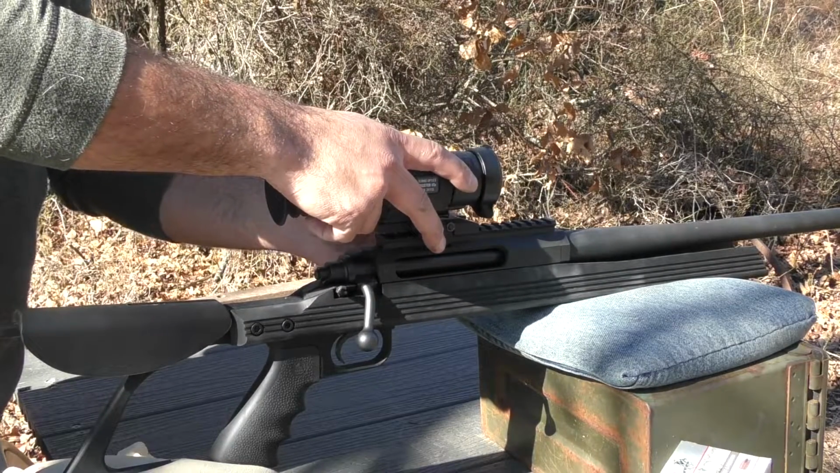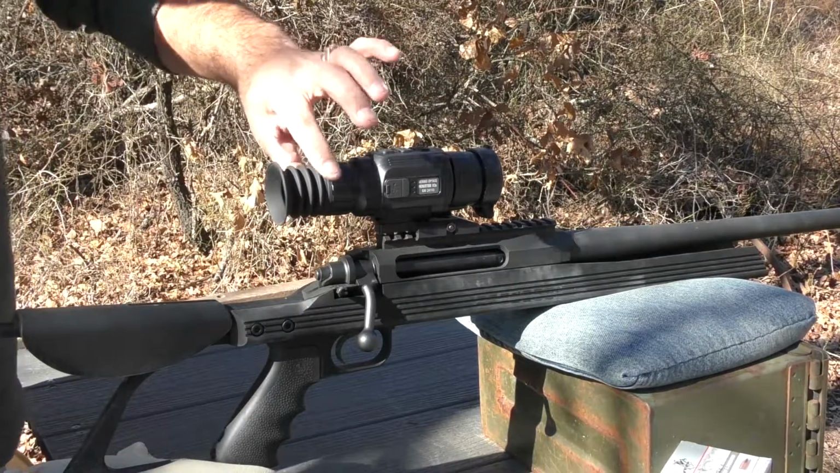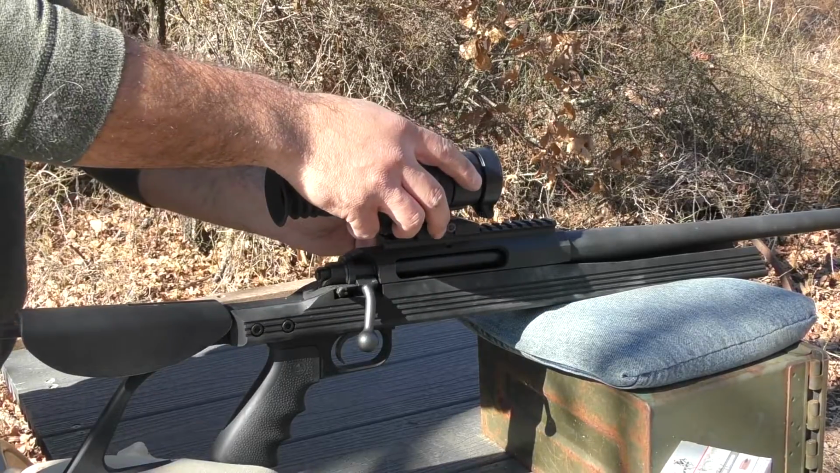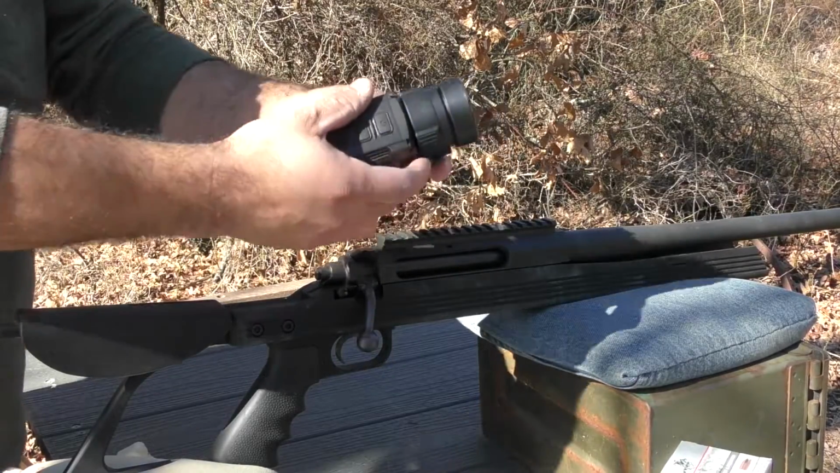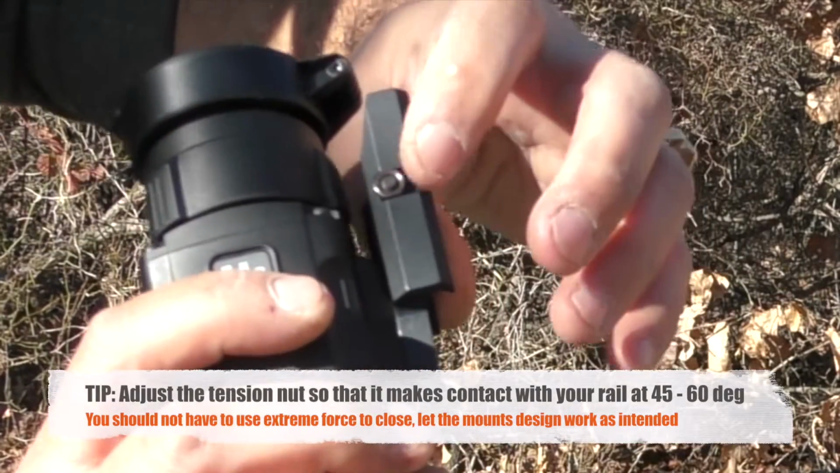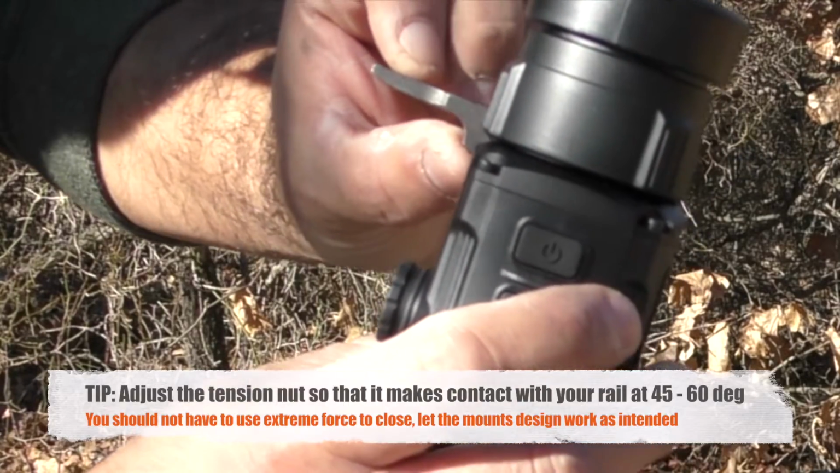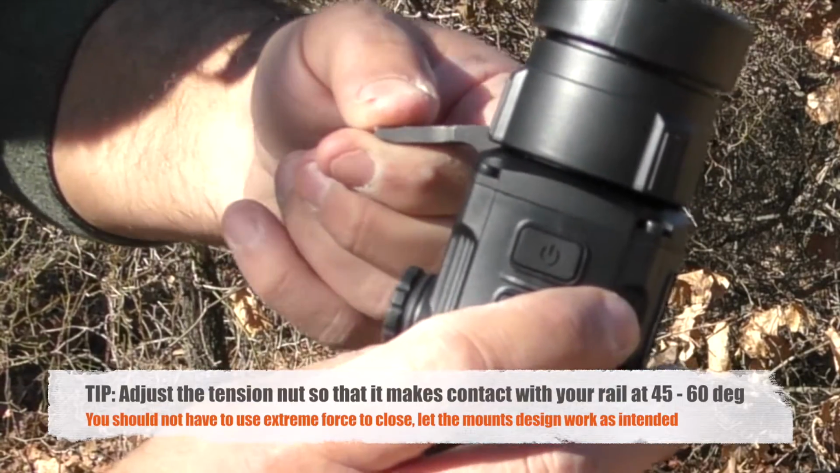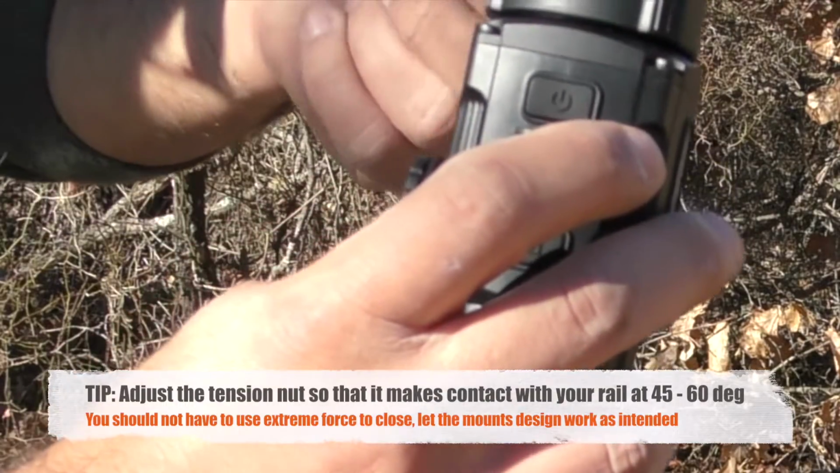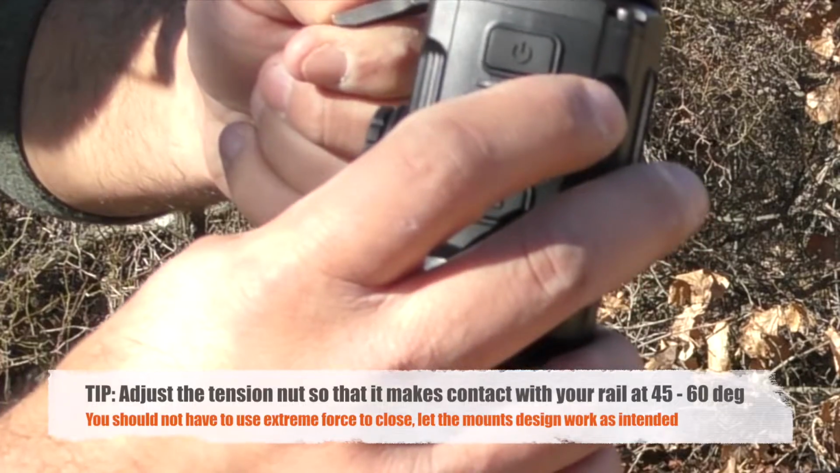Get that on there, make sure it's positively on. And then go ahead and tension the throw lever, and it'll be loose at that setting, okay? Now, typically you want to start tensioning that lock nut over here to the point that when you do the throw lever, tension should begin about 60 degrees out from full close. So I will begin making adjustments to where I get contact and tension at 60 degrees,